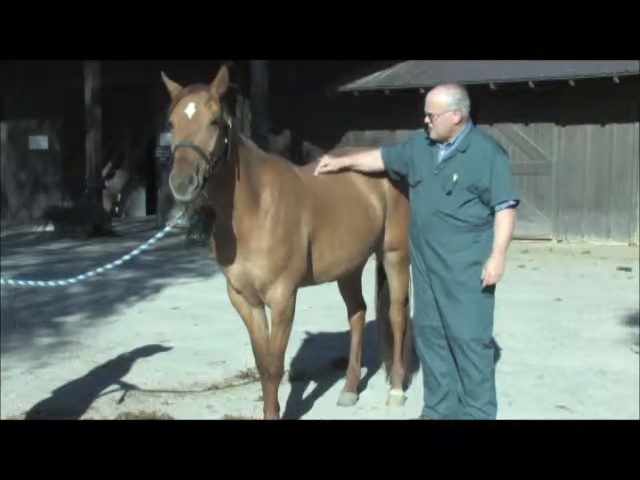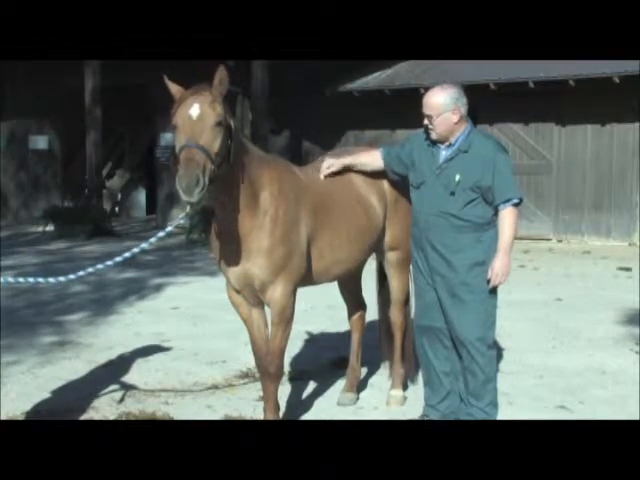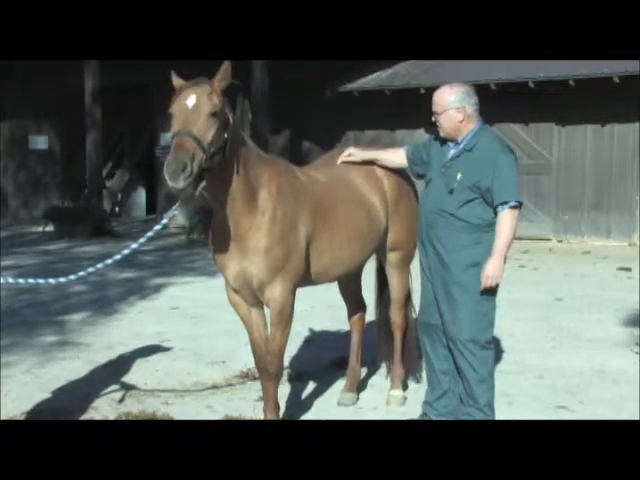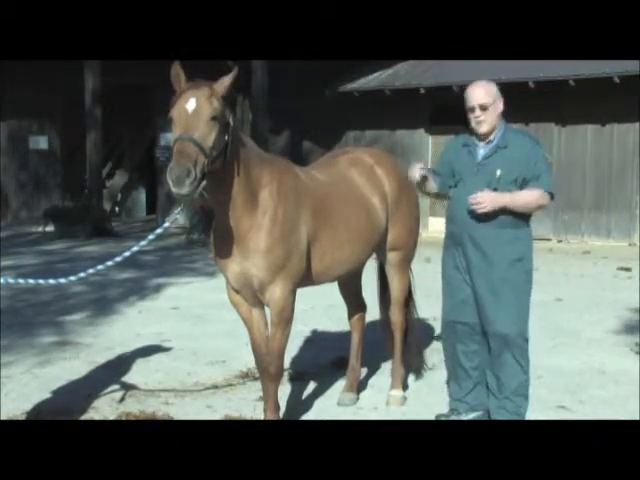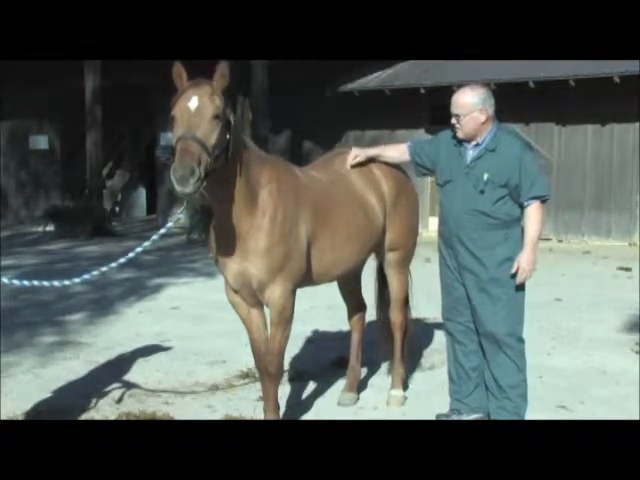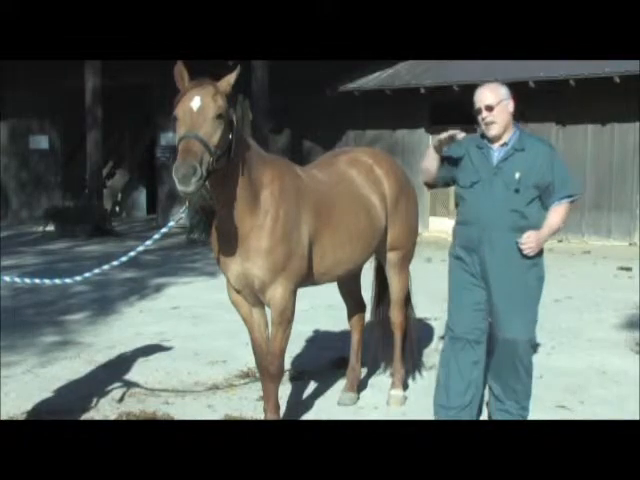Now, I told you his liver's up. I'm right at a liver point right there. Look how reactive he is. See that? Then I come down in here. There's a spleen point. See how reactive this is here? All I'm doing is putting enough pressure on here like I would if I was going to write with an ink pen. So as I do this, I get down to this point. This spleen point is very reactive. I told you his spleen is very erratic.